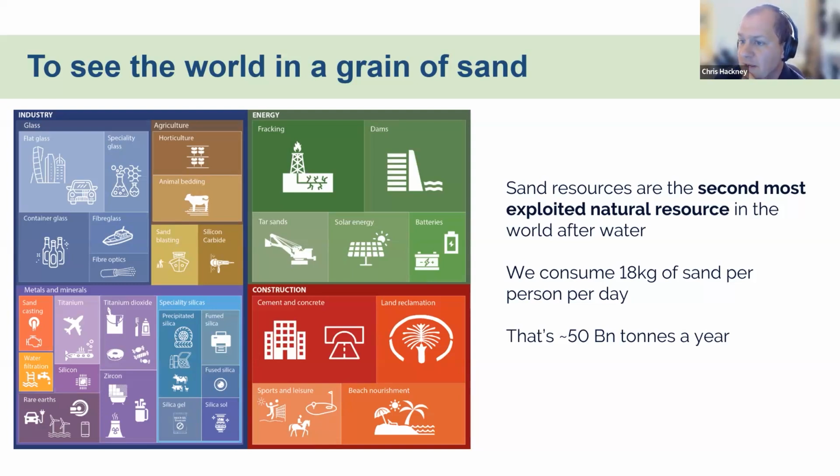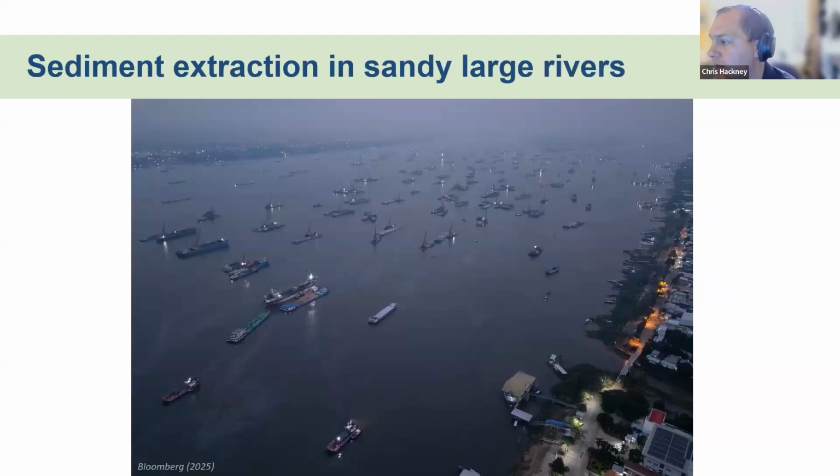My research focused mainly on the Mekong, and here, just to give you an idea of the scale of this industry, this is a snapshot from a recent Bloomberg report, but is typical of scenes that you see. This is actually at the Vietnam-Cambodia border on the Mekong. And each of these vessels with cranes sticking off of them is extracting material from the riverbed and loading it onto the barges that are moored up next to them.